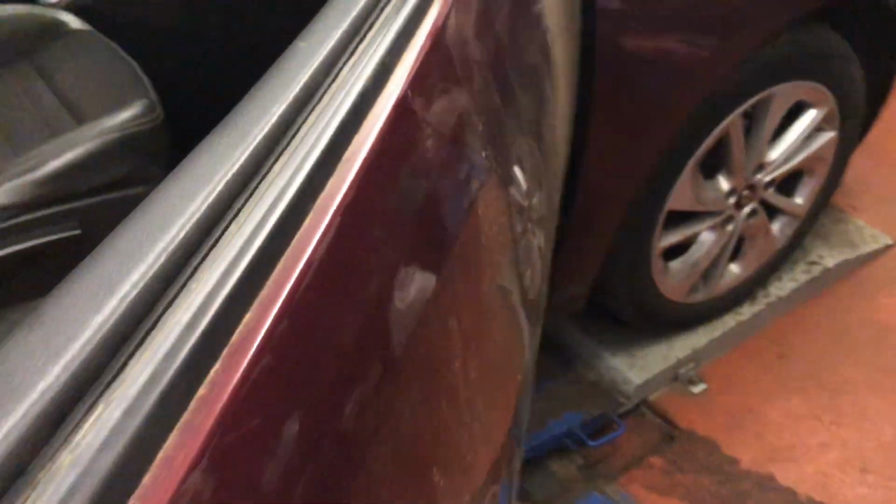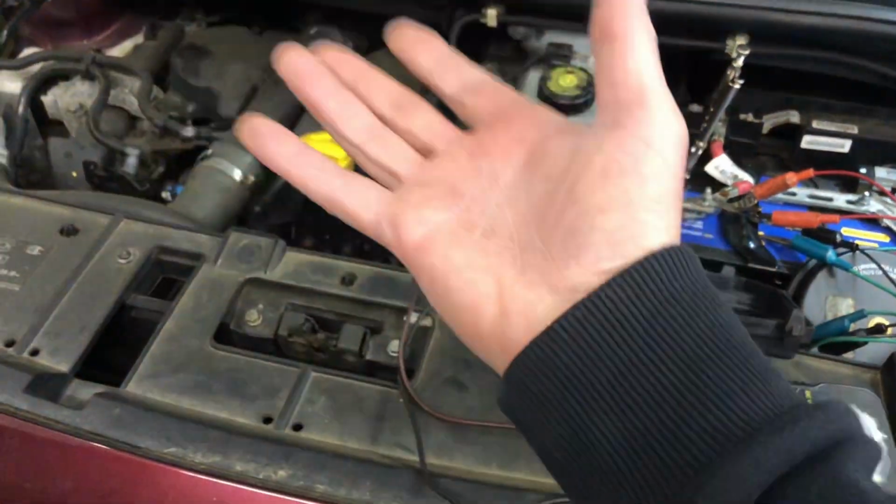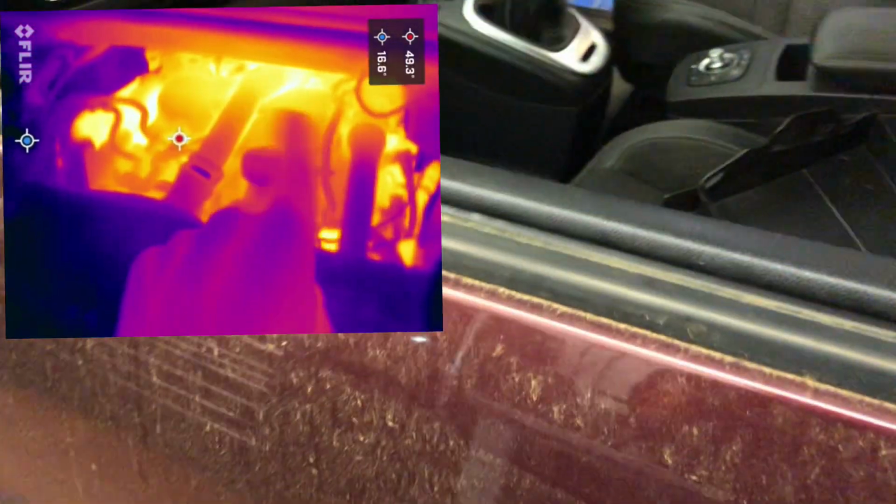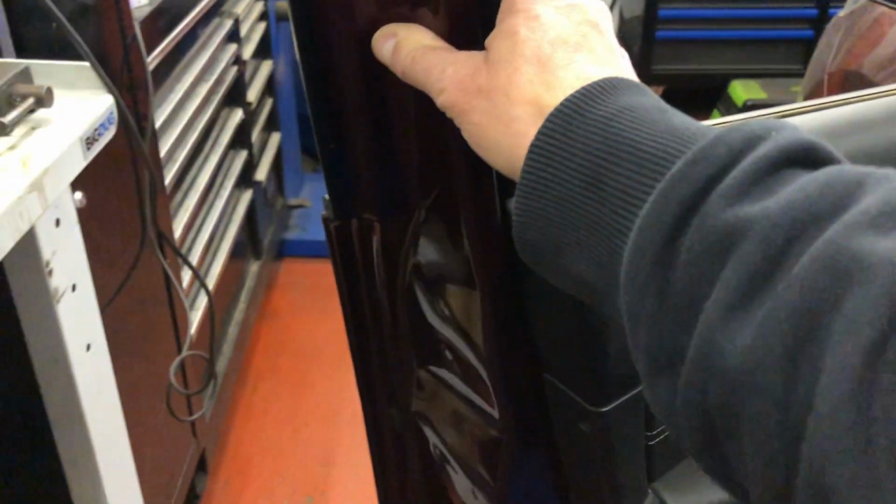Also, we have to leave it overnight for the car to actually get cold, because what we're going to be using is a thermal imaging camera. A thermal imaging camera is really accurate at showing where heat comes from. I'll show you some examples later of how accurate it is.